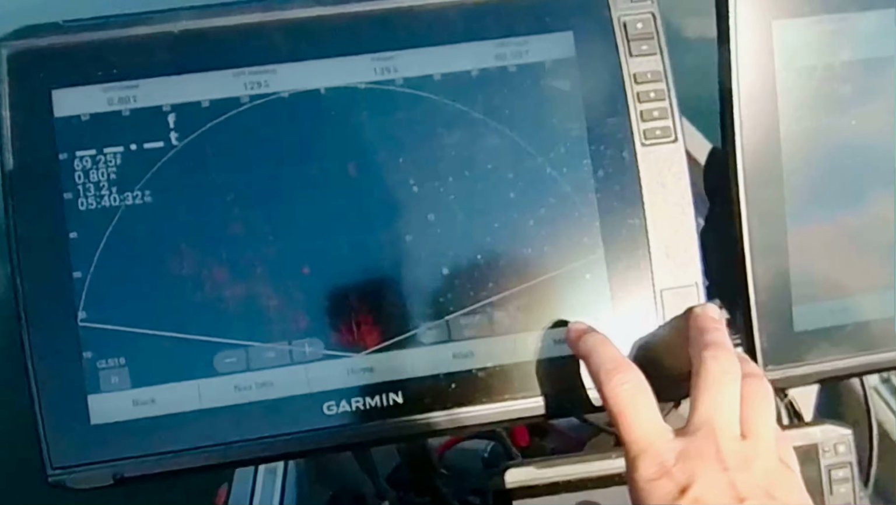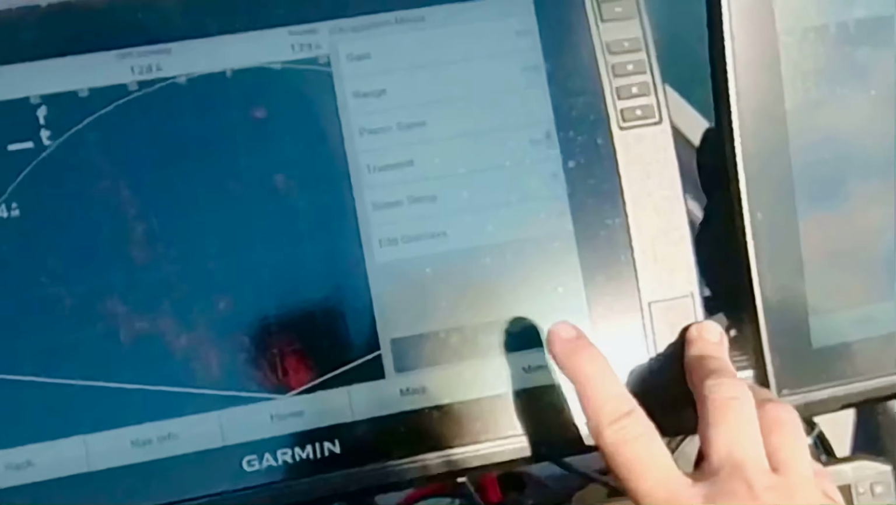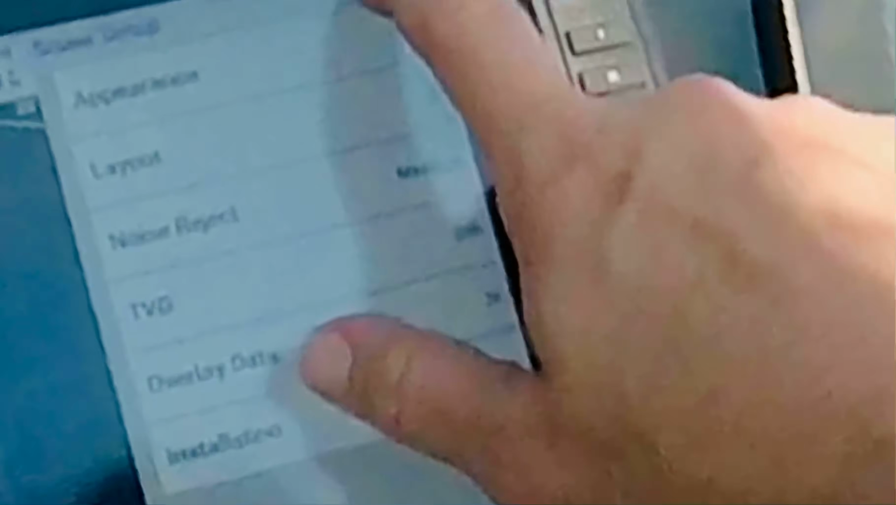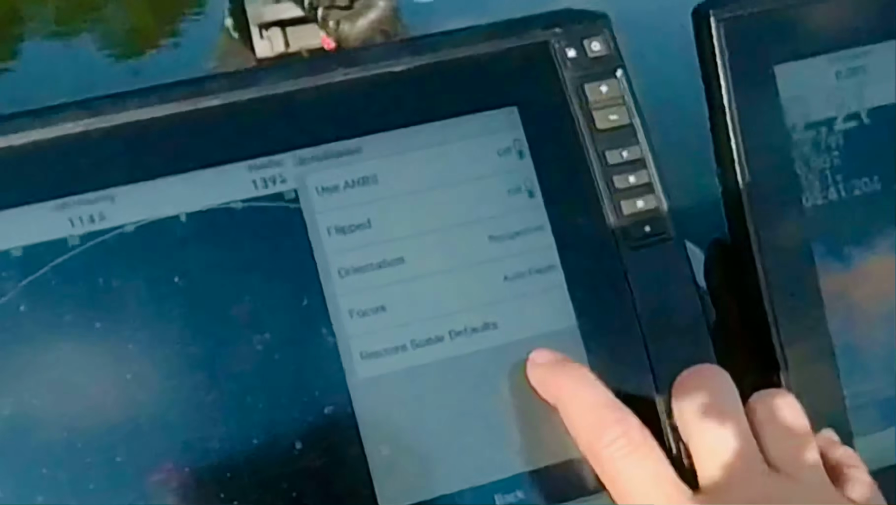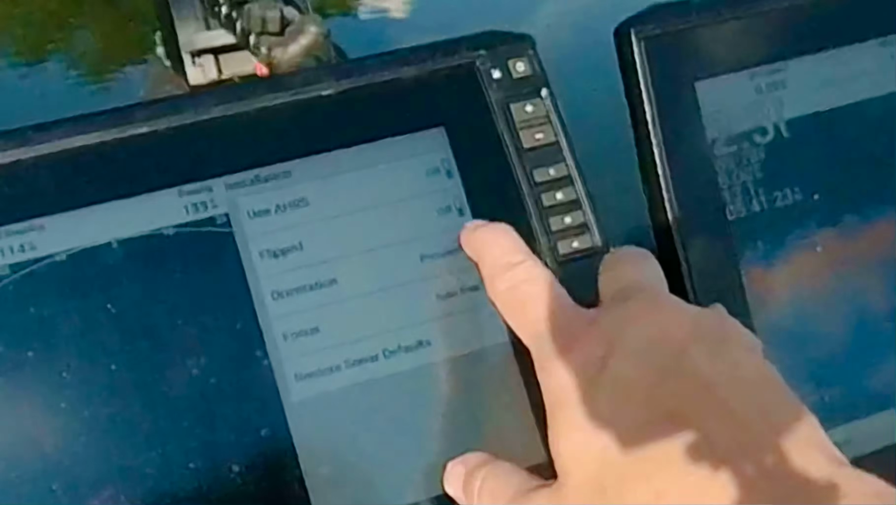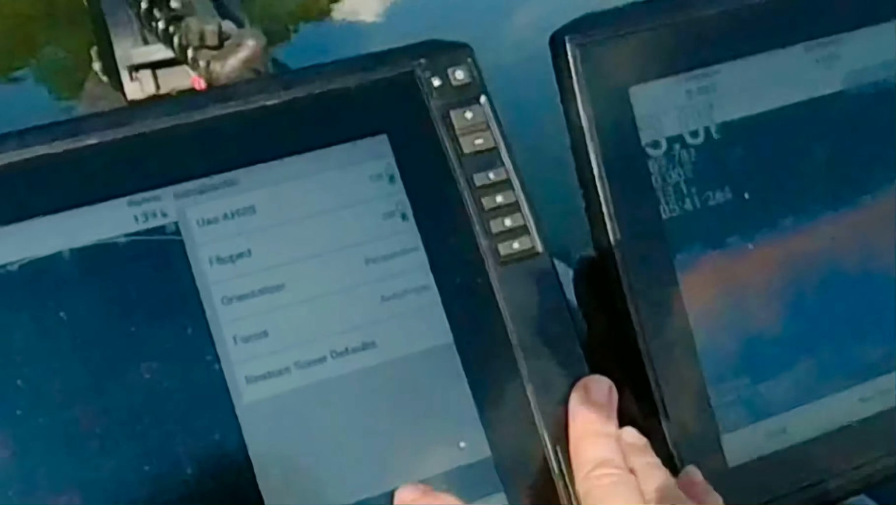So let's go to the menu, and I'm going to go ahead and show you the actual sonar setup. Okay, I have the noise reject on medium, TVG off. Oh, okay, so I have it on amber, not lava, whatever. Default color limit 0%. Okay, and I have my trails off. All right, of course I have it on perspective, these off. Auto fresh. Okay, there you go.